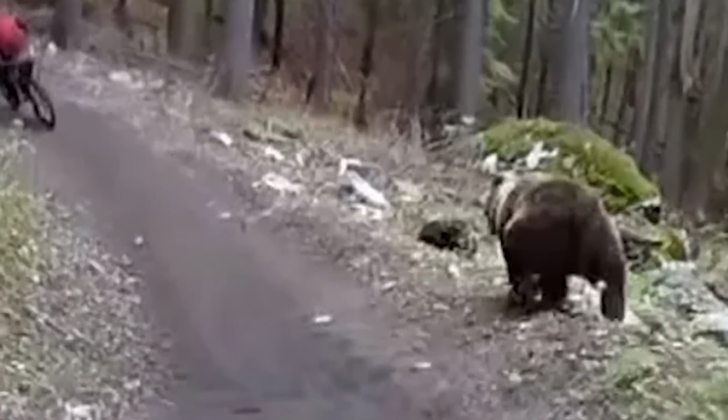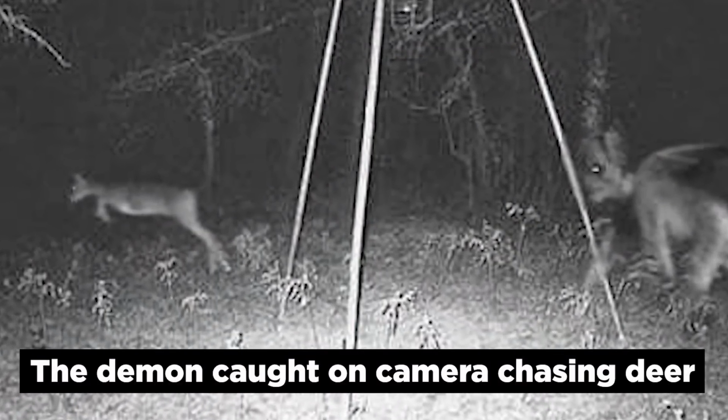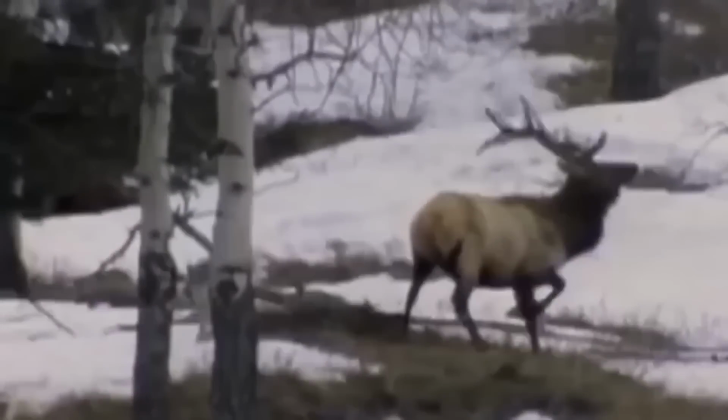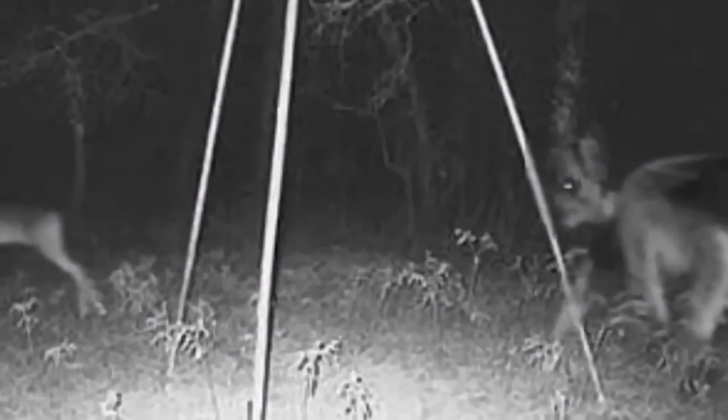The demon caught on camera chasing deer. Life's tough for a deer. You got hunters to worry about. Then there are also wolves. And let's not forget about an army of demons chasing you through the night. Yep, this poor deer had a demon on its tail.